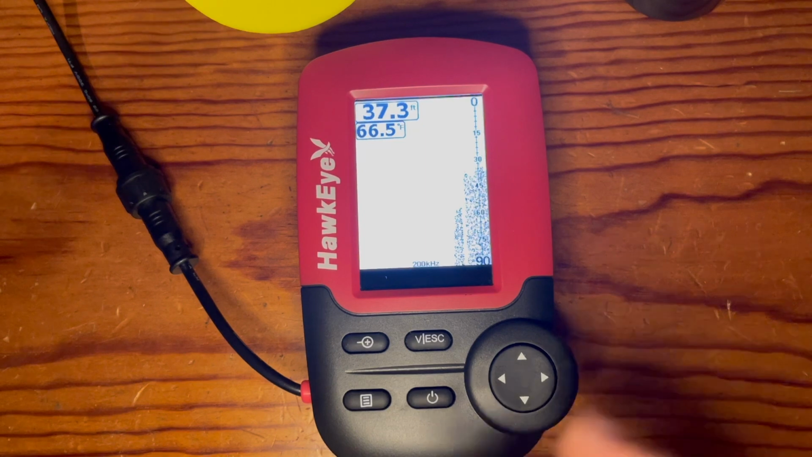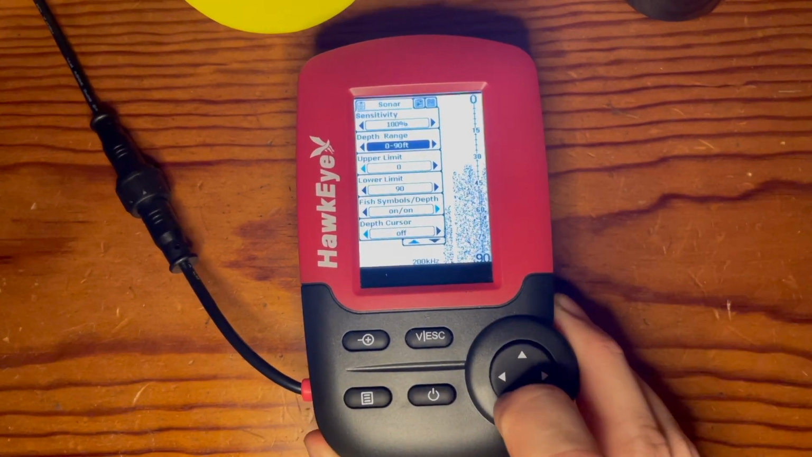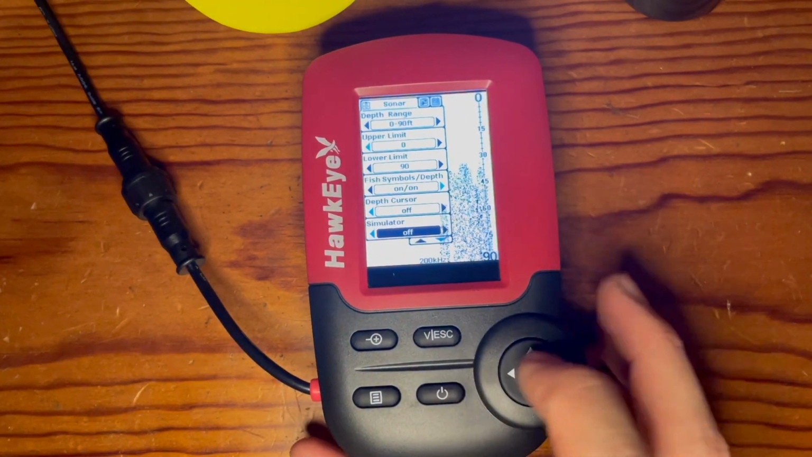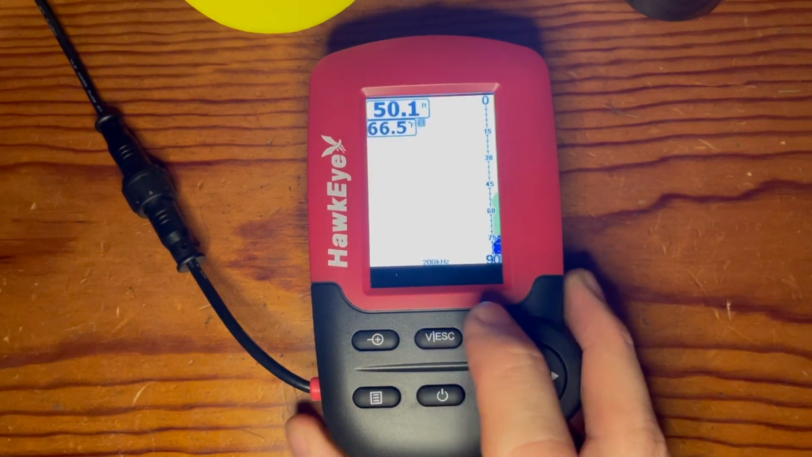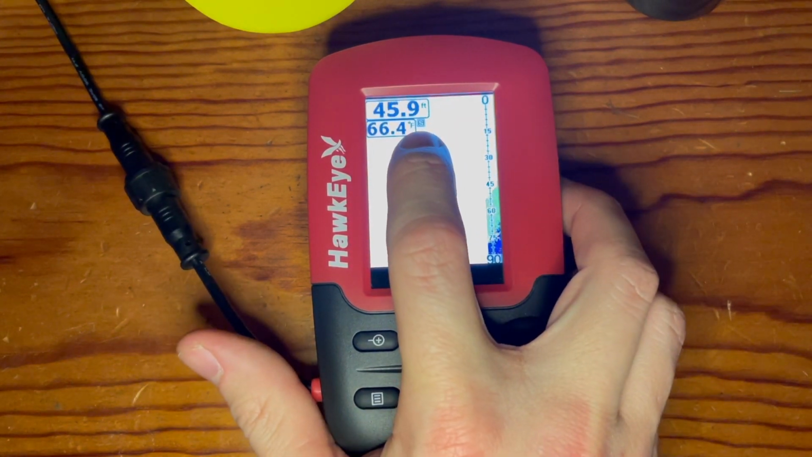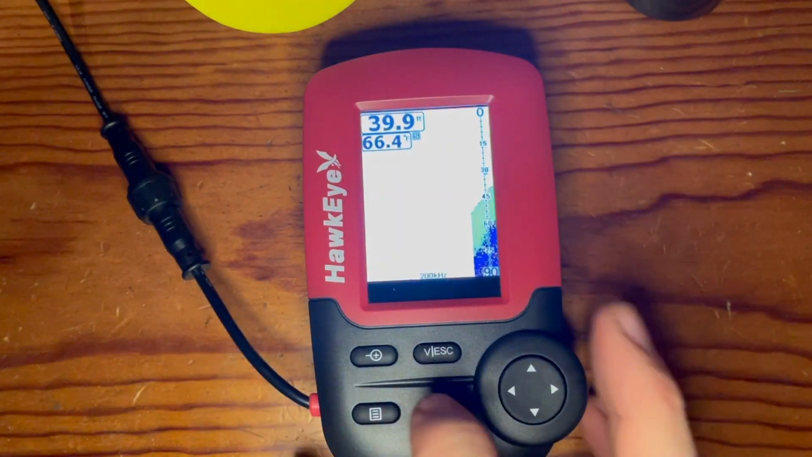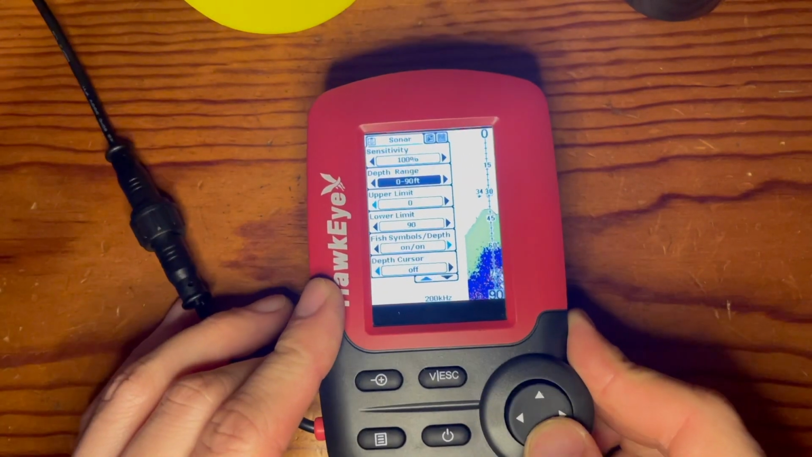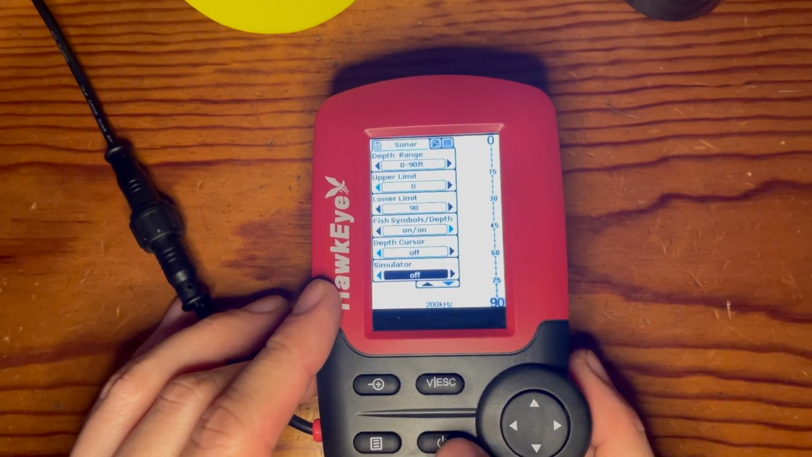So to enter simulation mode, you push the menu button once, and then you scroll down until you see simulation listed in the menu option. Then you click right on the arrow key and then push escape. You can see the S here states that it is in simulation mode. If you want to take it out of simulation mode, you can repeat the process down to simulator and then click it over to the left for off.